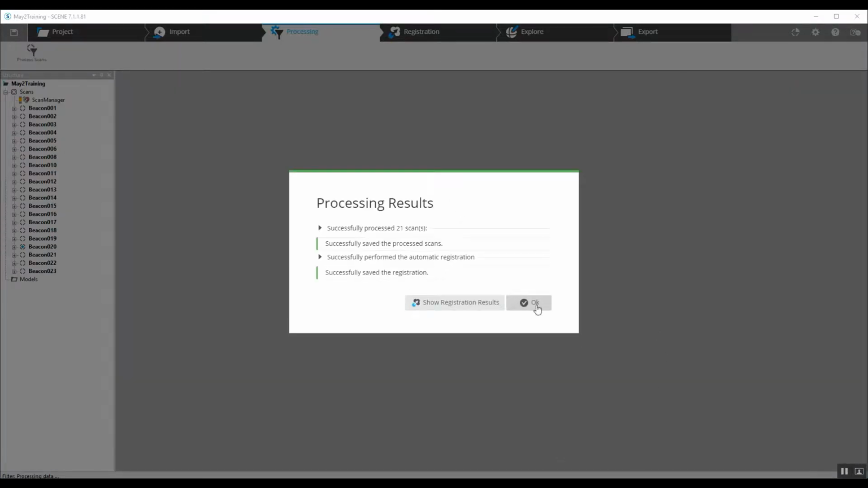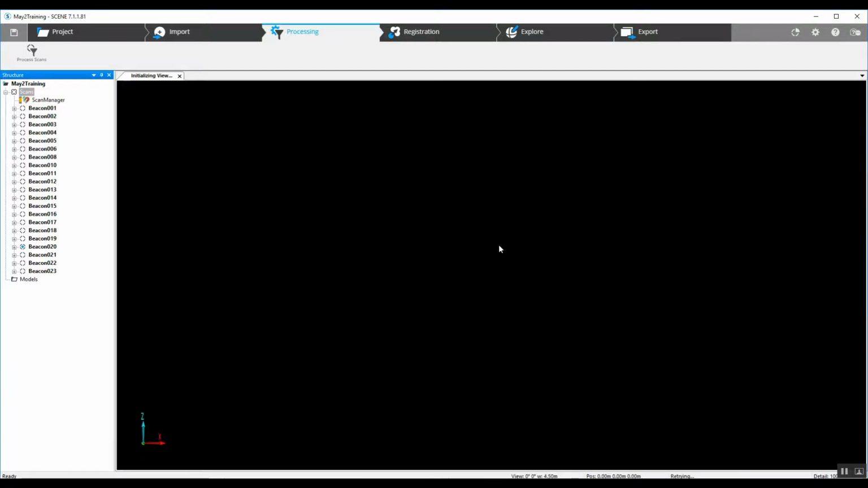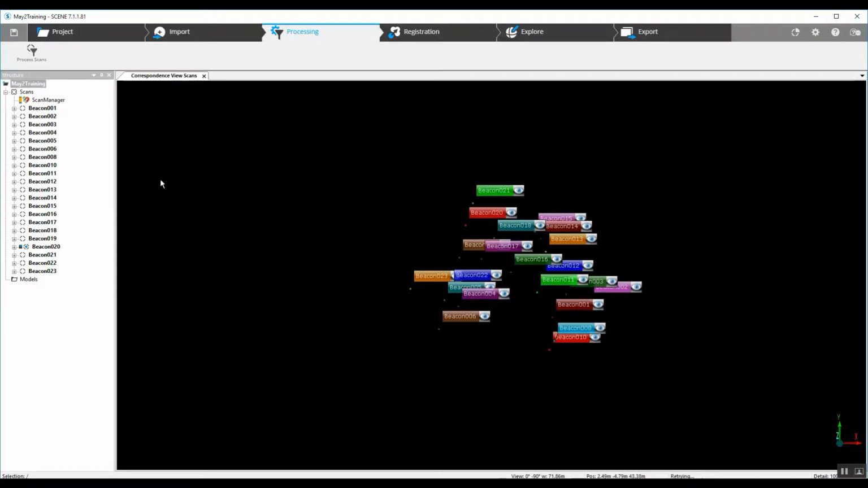And we've got our processing results. Looks like everything came together clean. We will go ahead and take a look at this in our correspondence view. It will ask us to load the scans. As the scans load, you'll see on the left-hand side of the screen the boxes that will appear. That means each scan that has a box is now loaded, and you can see the point cloud as it's opening up here in front of us.